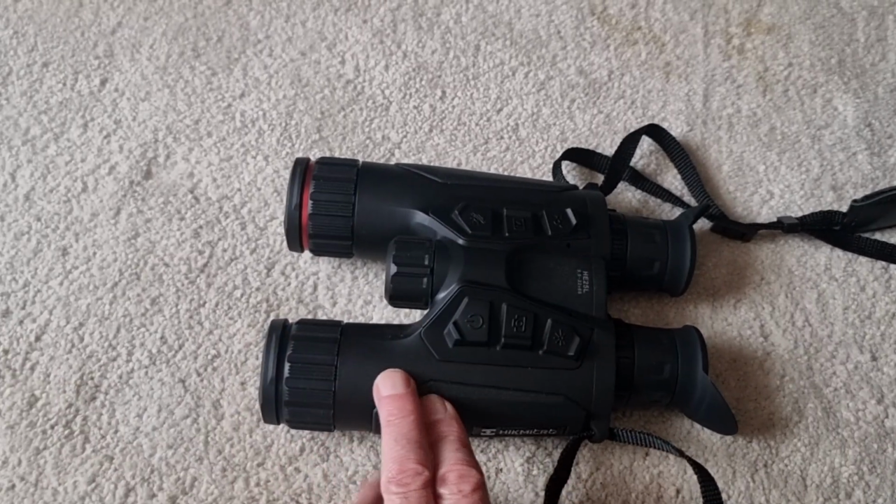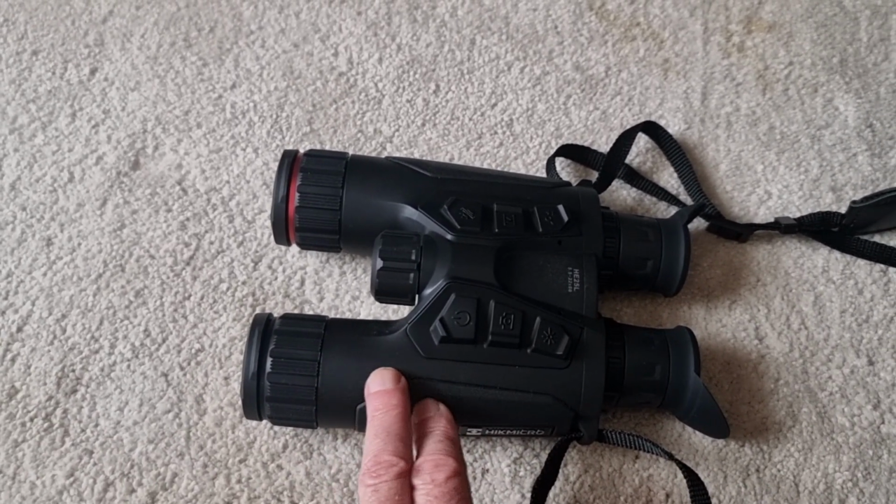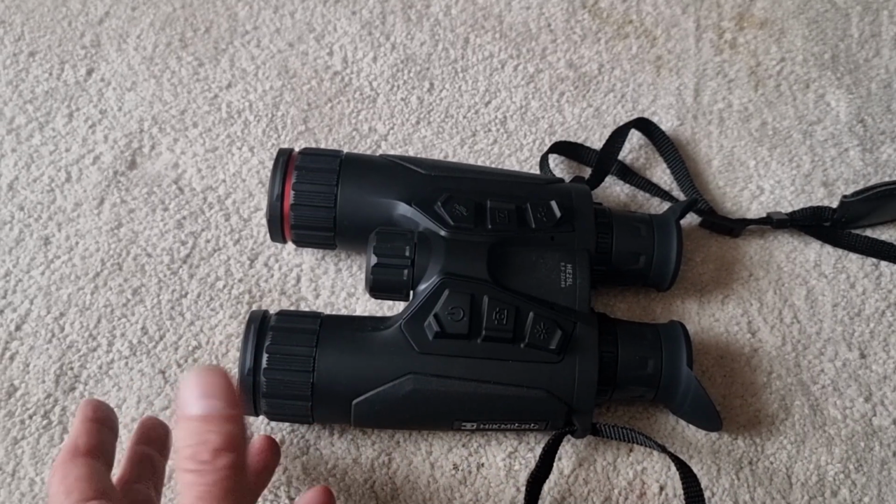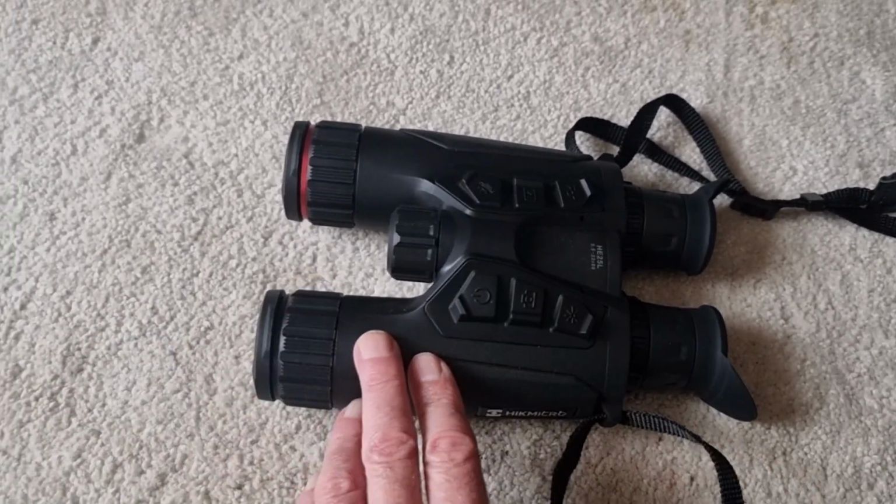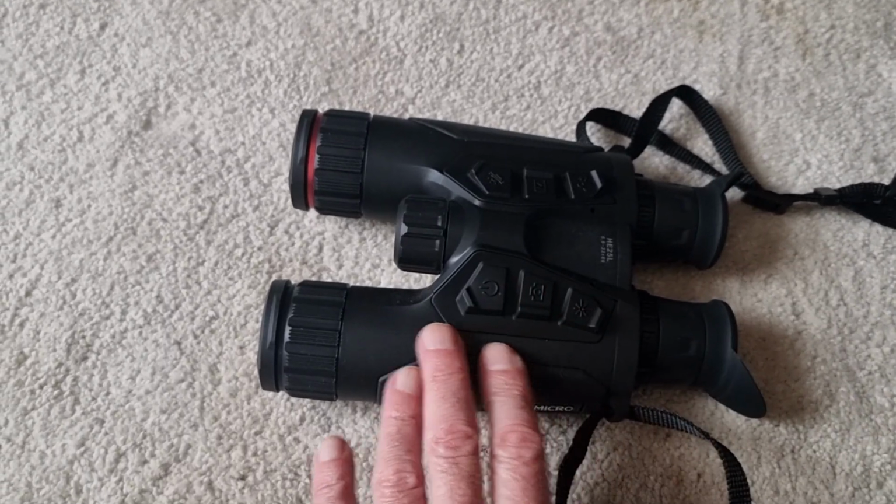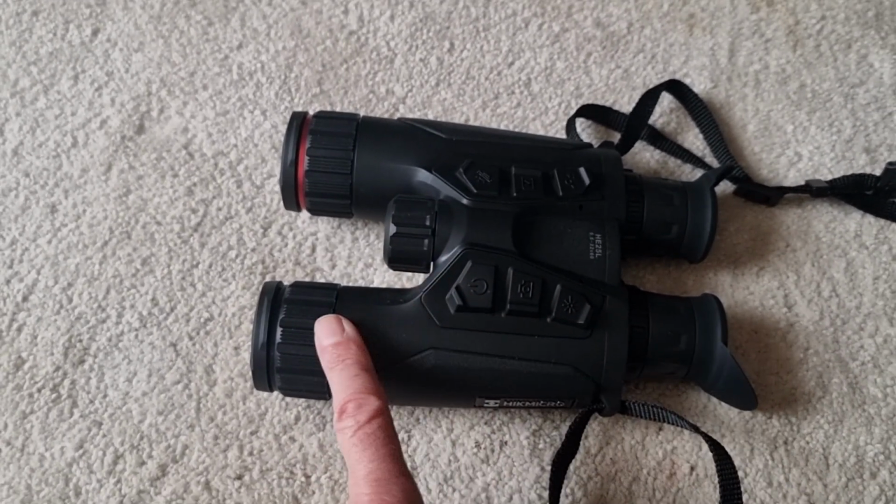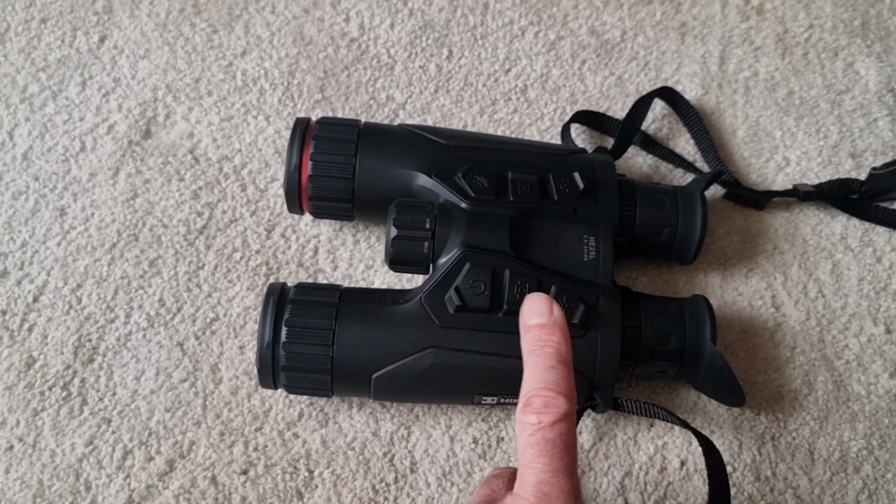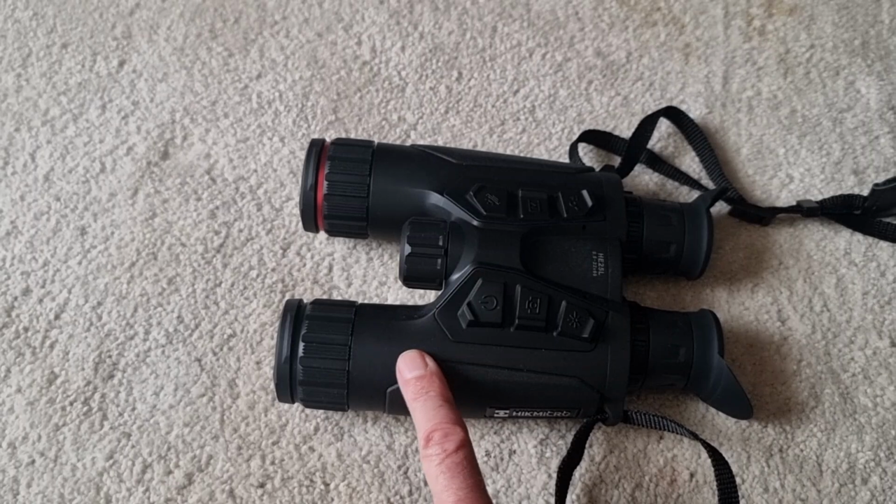It doesn't so much matter to your rimfire shooter, because a rimfire rifle will go through most clumps of grass, nettles and stuff like that easily. But with an air rifle you need a nice clear shot. Because this is exactly the same as the Alpex, it is crystal clear and very easy to identify.